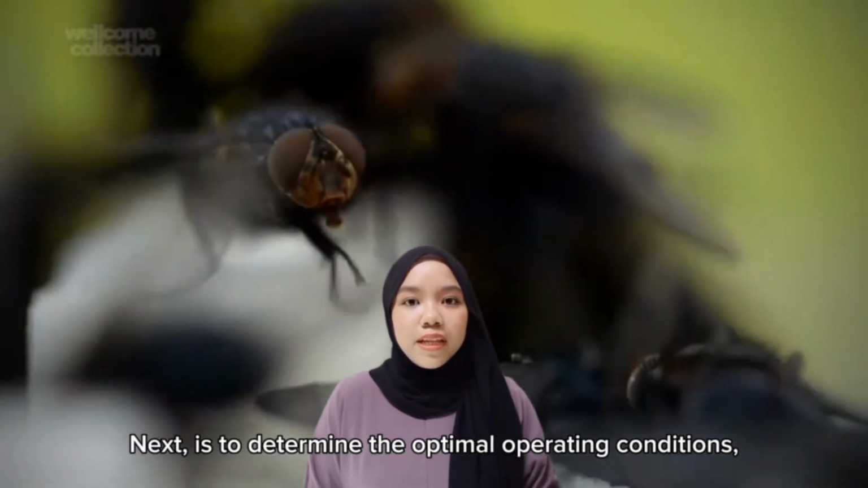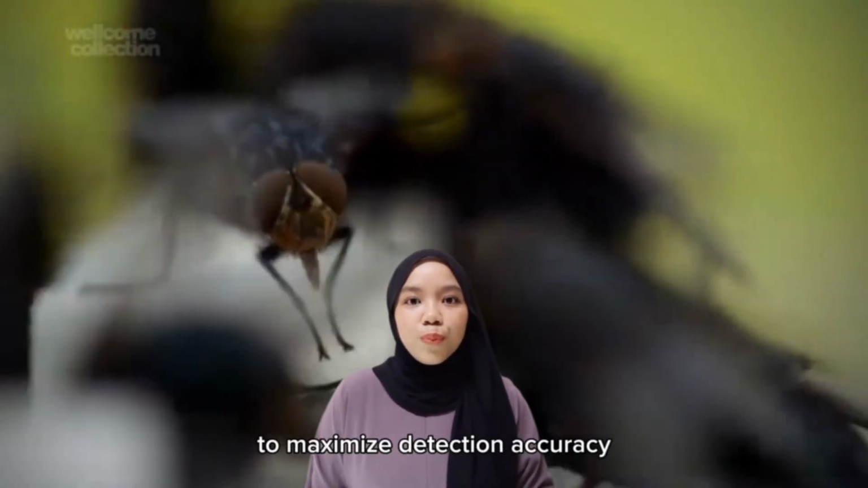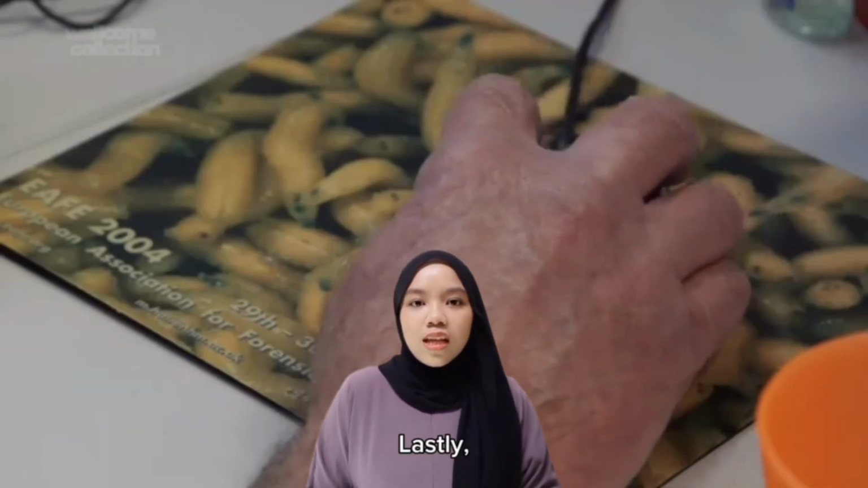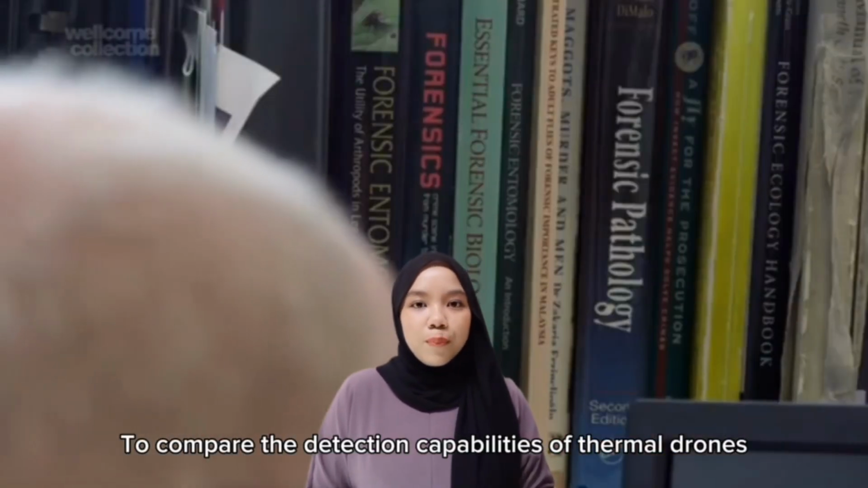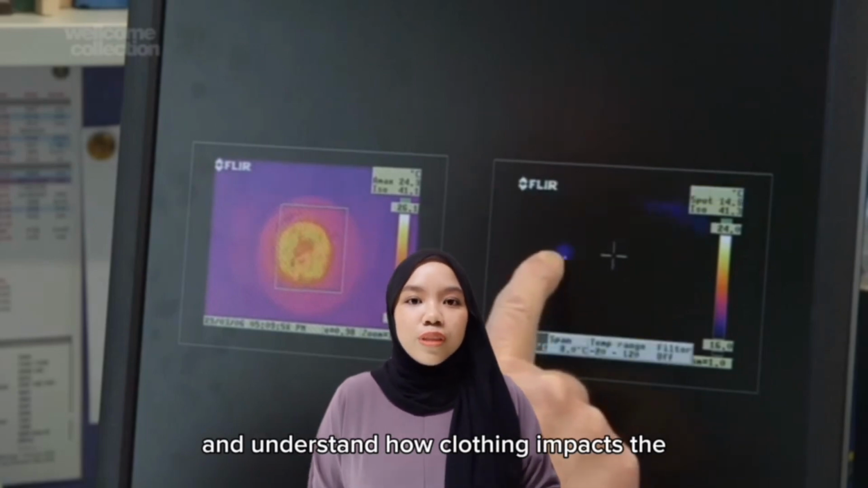Next is to determine the optimal operating conditions, including the best altitude for drone operation to maximize detection accuracy. Lastly, compare the detection capabilities of the thermal drone for clothed versus unclothed carcasses and understand how clothing impacts the thermal detection of larval masses.